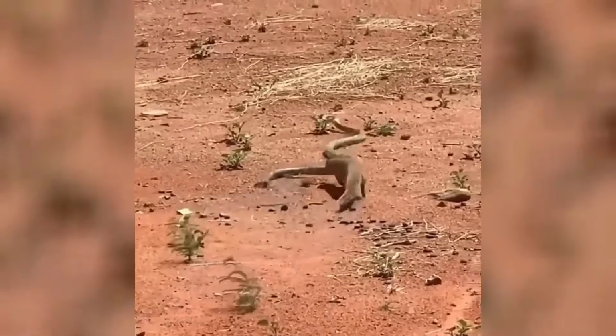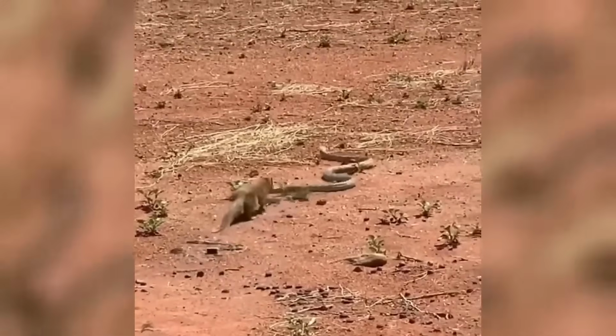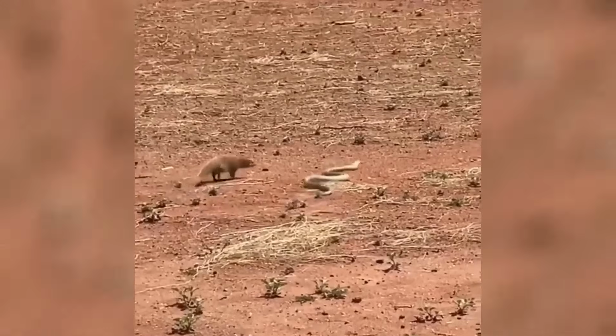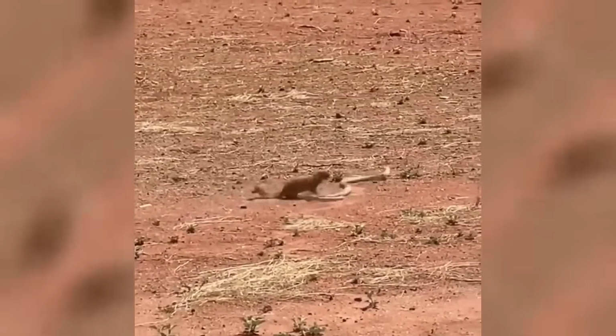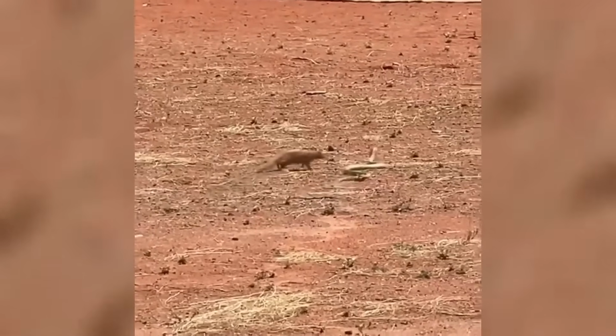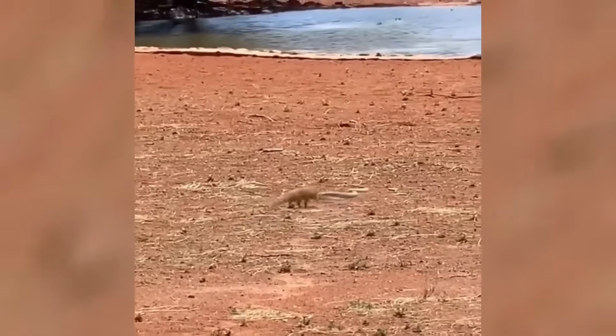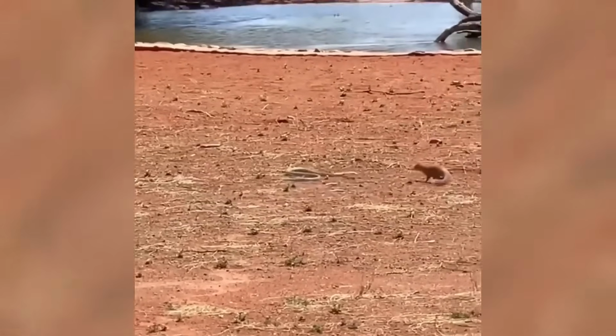One of the crazy things is that mongooses have evolved to detect and react extremely rapidly to movements, such as a snake strike, and they can dodge attacks within milliseconds. They also learn the rhythm of the snake, giving them a split-second advantage when dodging or counterattacking. Anyhow, pretty fascinated by these guys. What a great camera capture.